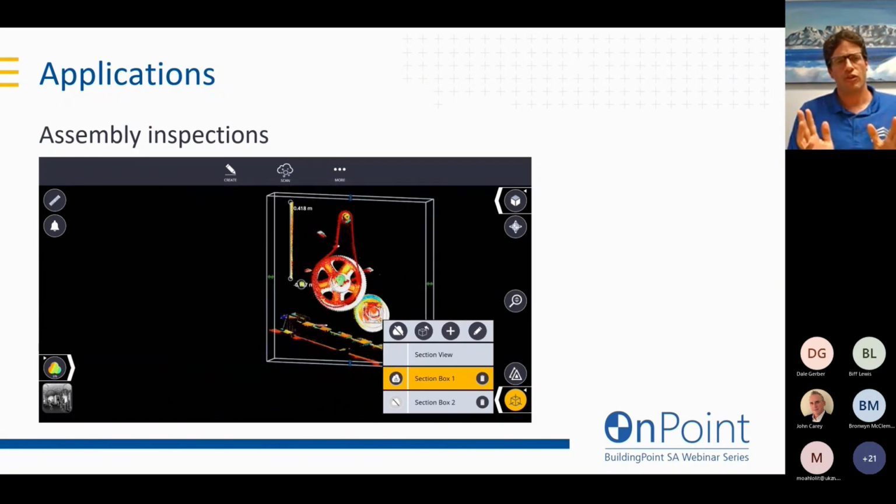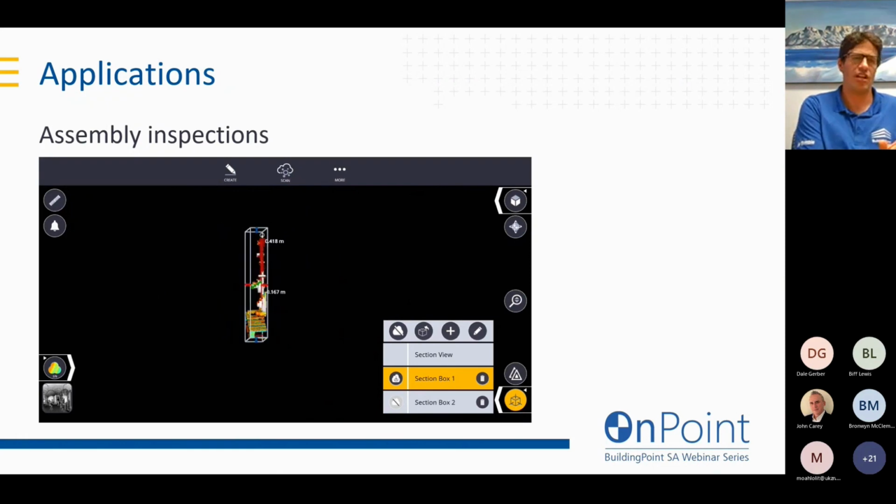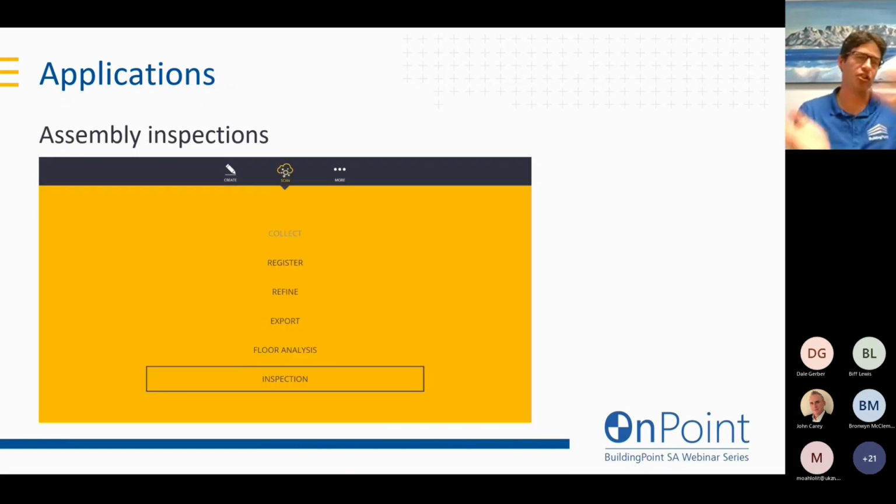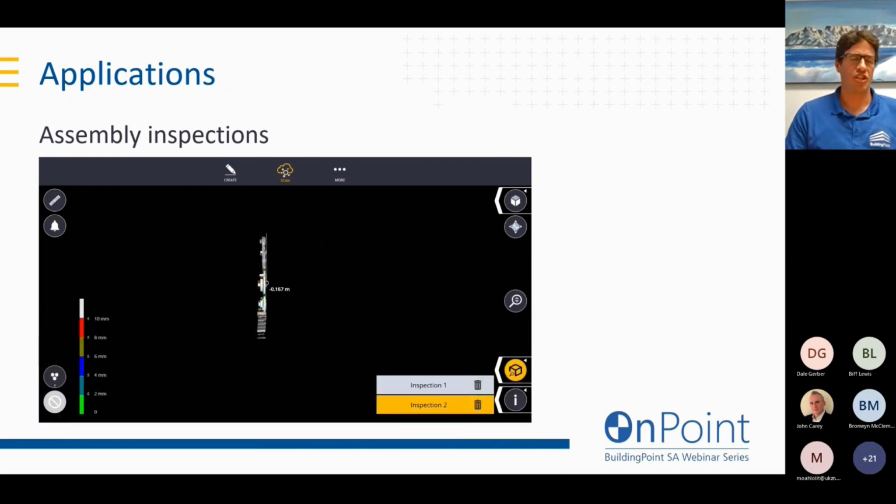I can take that model, and usually our model is in the orientation of how it's going to be installed on site, so probably sitting vertically up. But that's not necessarily how you're going to find it when you go to check it. It's probably going to be lying on its side, or in an awkward position.